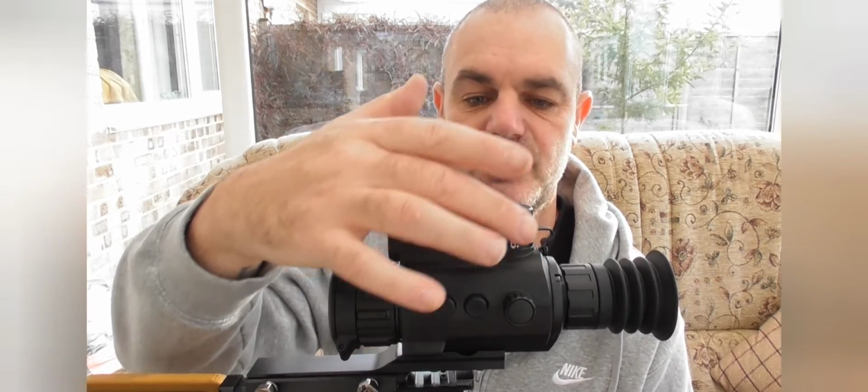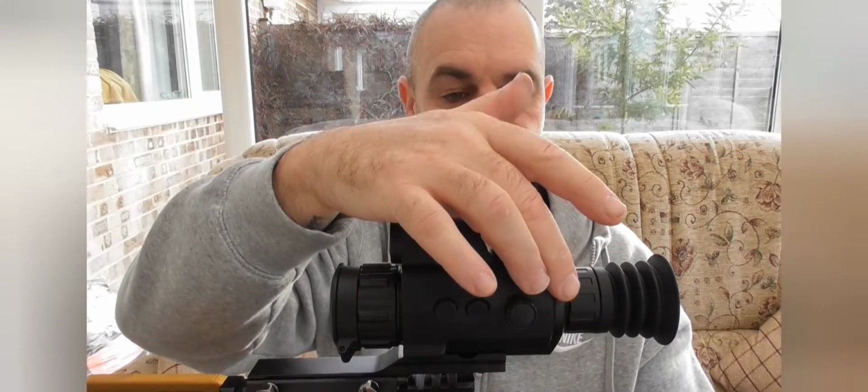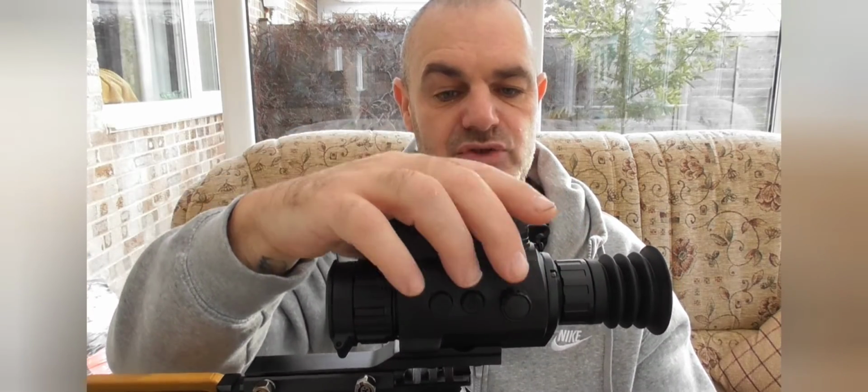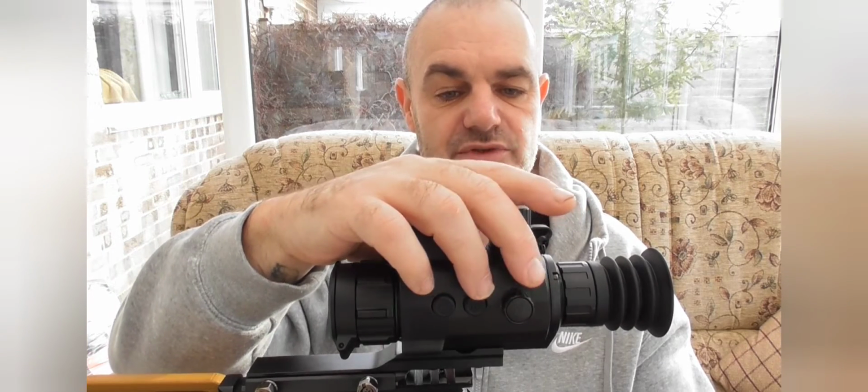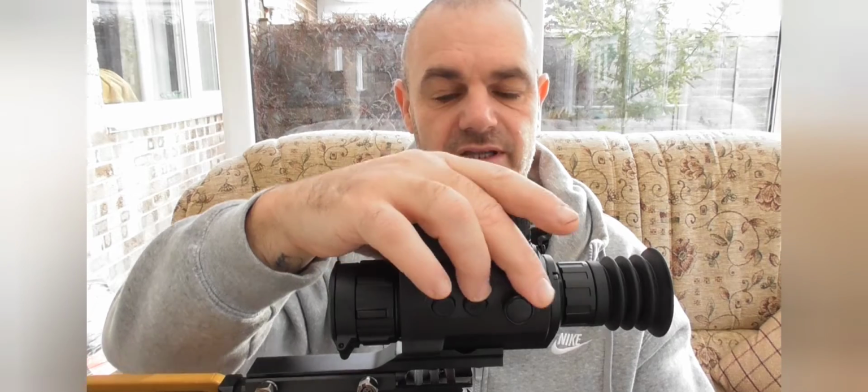Moving back to the rear button, that is the main menu button, but if you push and hold the center button with the rear button, it activates video recording. The rear button is also the zoom. It's got an 8x digital zoom on it, so you can scroll either way really, just to bring in the picture a bit closer.